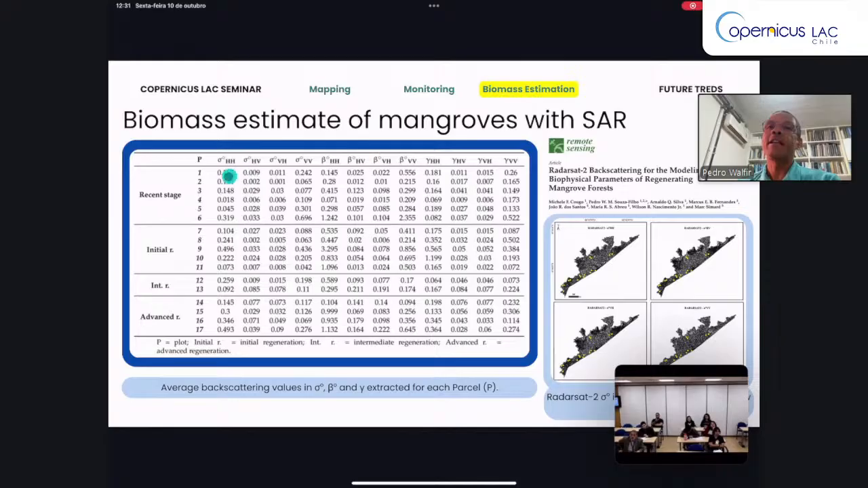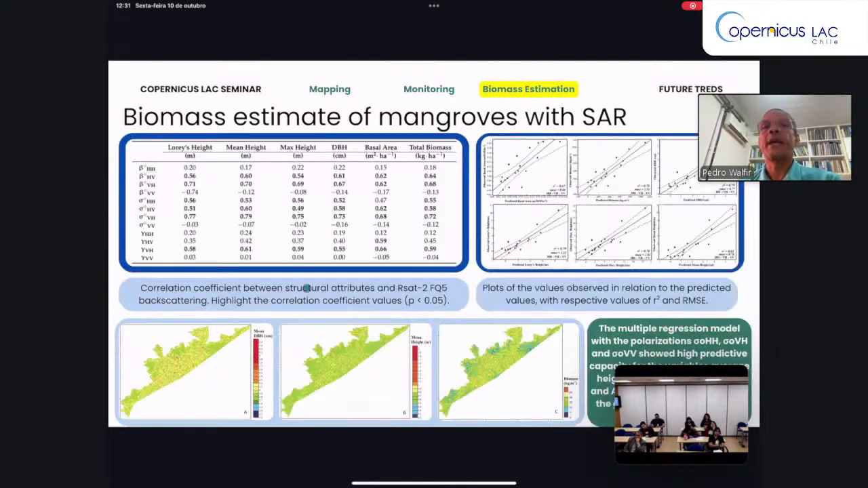And we defined this backscattering for all plots and grouped them in different stages. This way, we can compare the vegetation structure measured in the field with the sigma, beta nought, and gamma linear